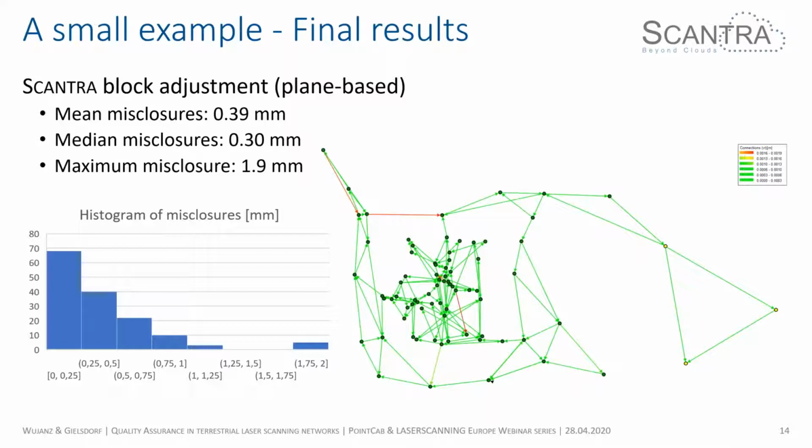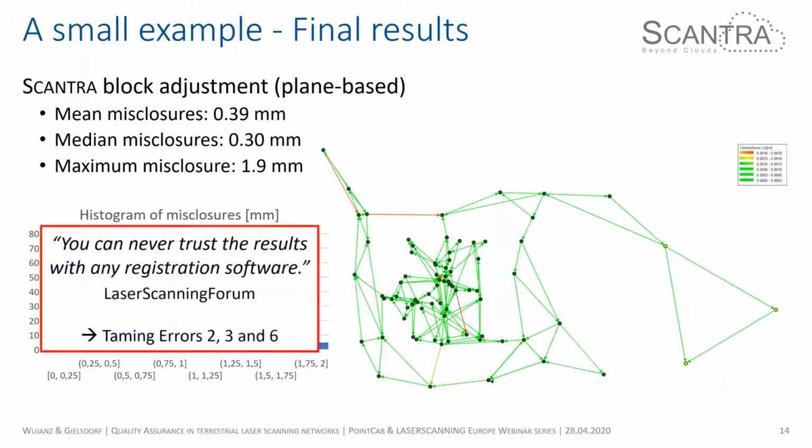Now I'm going to show you the outcome of the block adjustment based on the plane-based registration. The mean misclosures are 0.39 millimeters, the median is 0.3 millimeters, and the maximum misclosure is 1.9 millimeters. And now I'm pretty sure that a lot of you may say, excuse my French, bullshit, I've heard that before. And this is actually another part of a post from last week who said, you can never trust the results with any registration software.